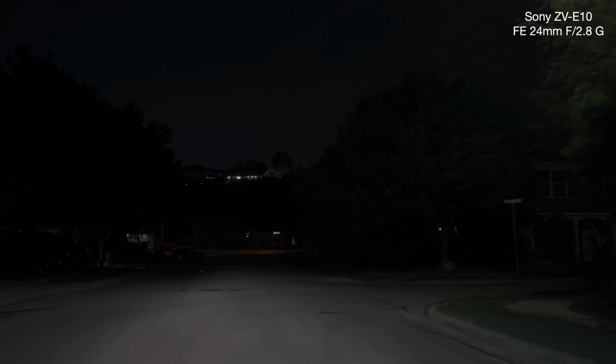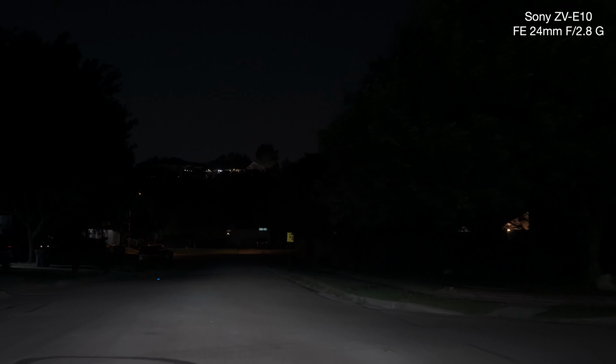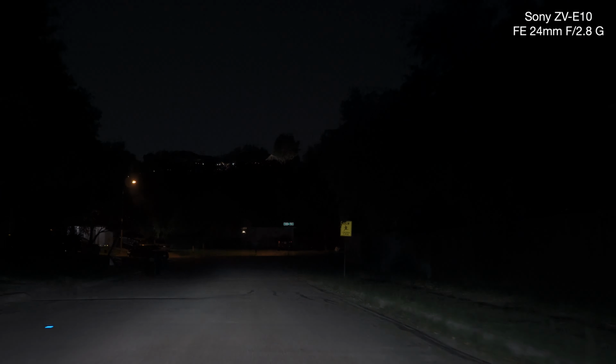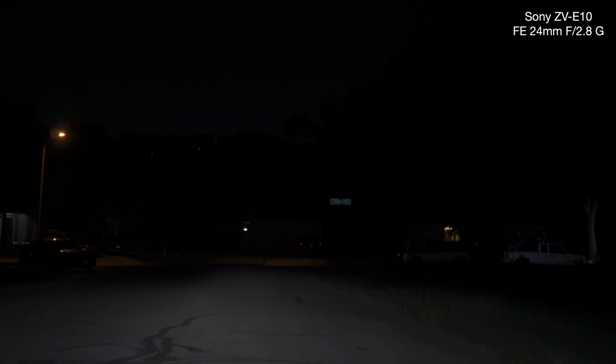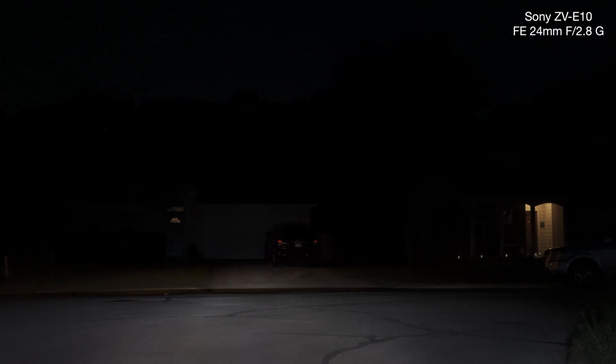Yeah, I'm going to leave it at 2.8. I'm going to go to 1/60th. Okay? And it's a little bit darker. So I'm going to raise the ISO to 800.